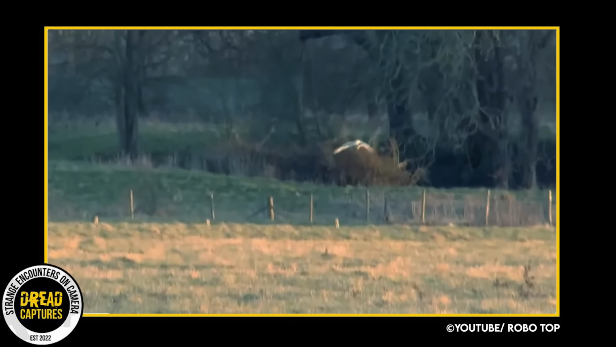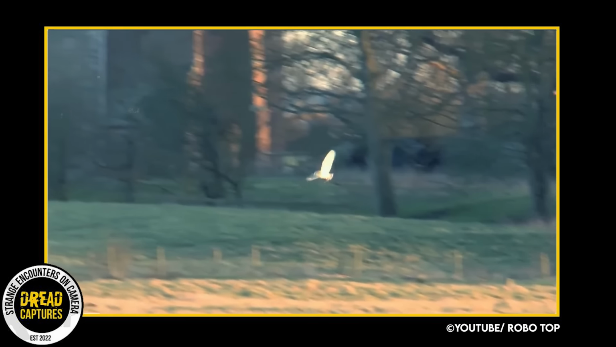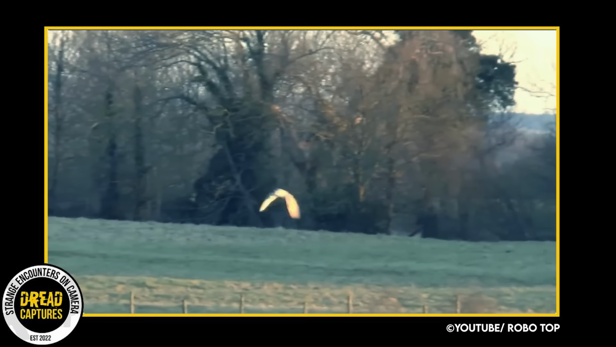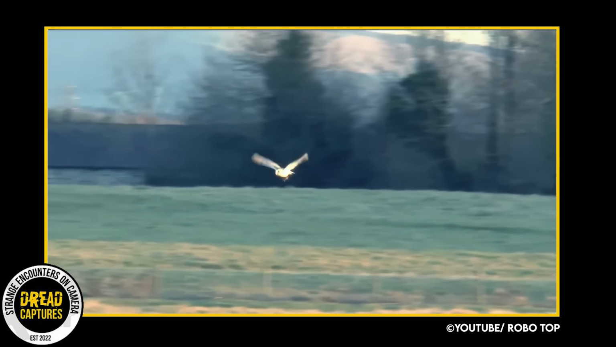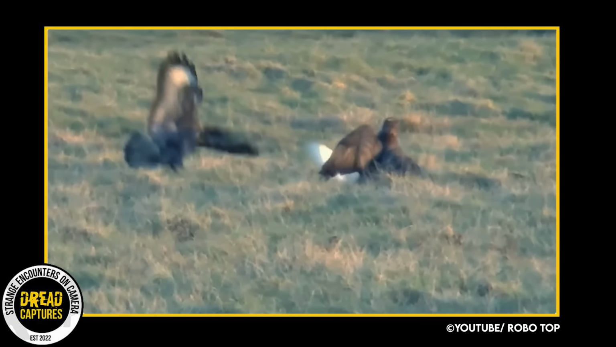Before this video was triggered, off camera, this owl swooped down and procured himself a nice little field mouse, and is on his way back to his nest in an adjacent tree. But all of a sudden, 2 falcons rush in, like the Secret Service, and corral him to the ground.